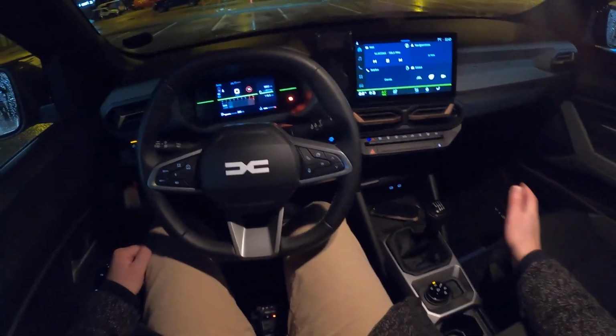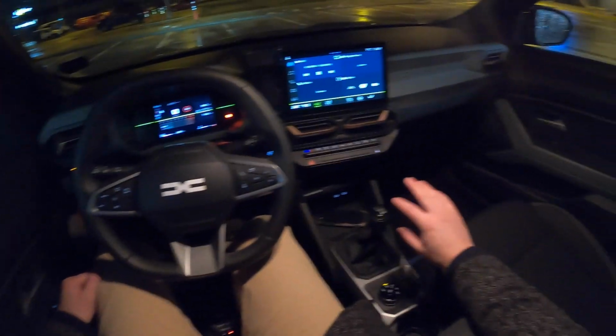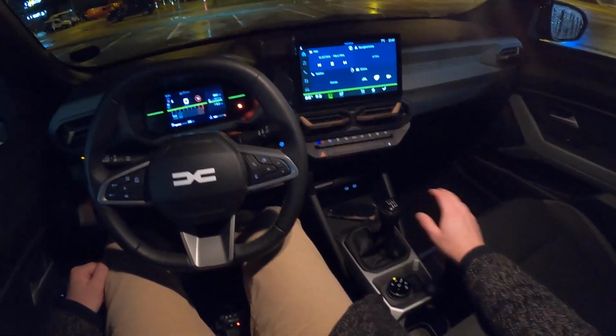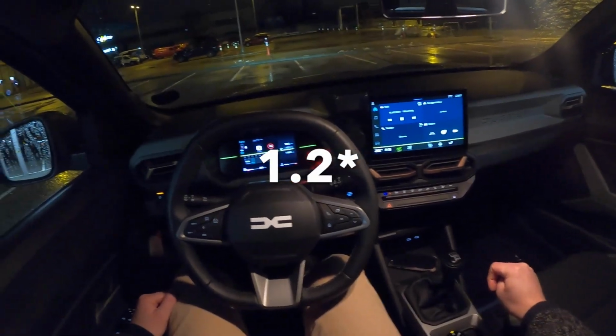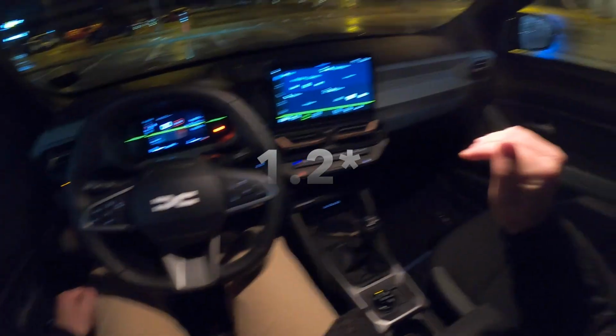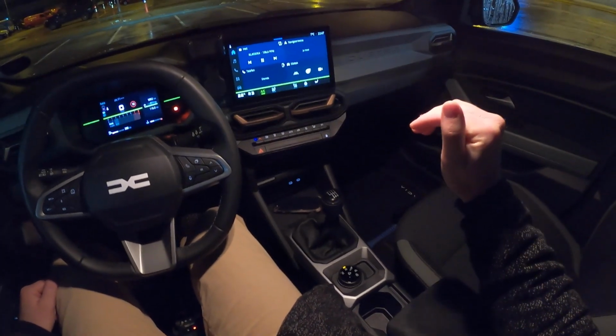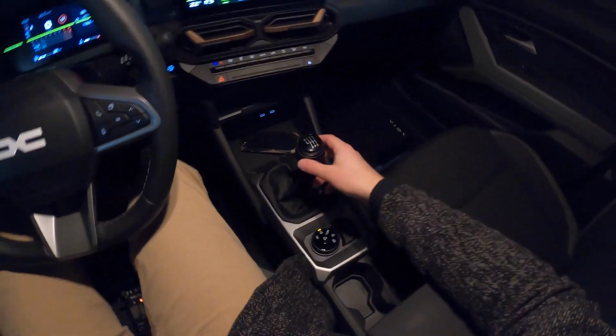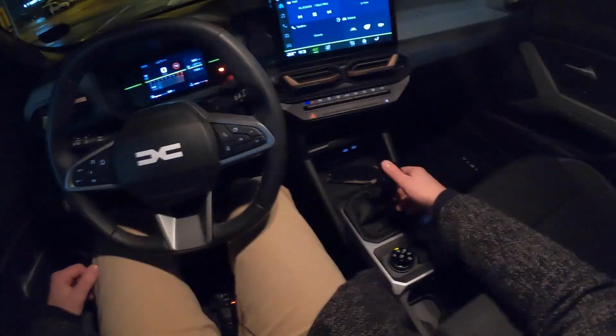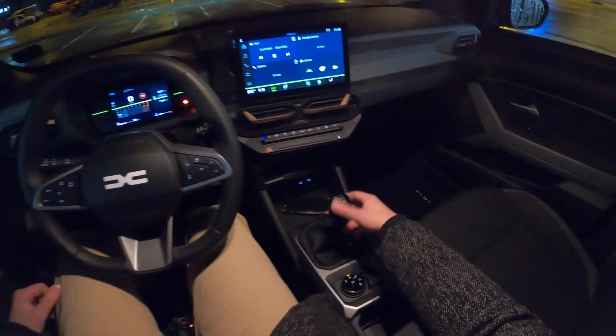So this is the top of the line version in terms of trim levels, and engine wise it has the 1.3 liter, was it 1.3? Yeah, 1.3 liter inline 3, and it's the 4-wheel drive version, which means that it comes with the 6-speed manual. I have to say, I really enjoy it.